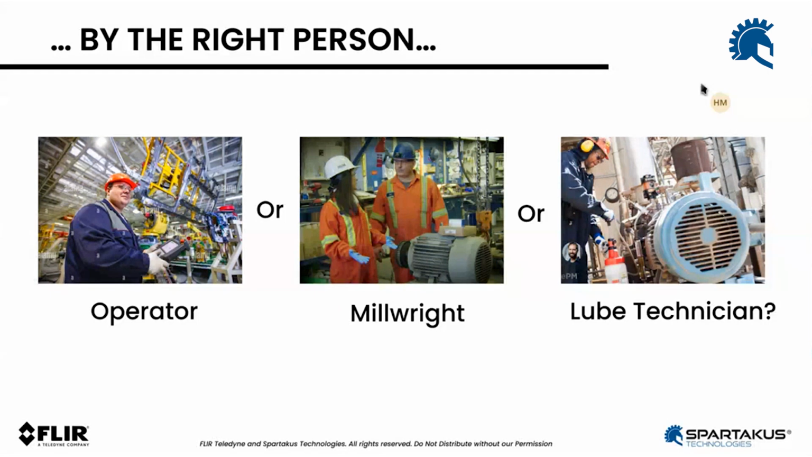Millwrights are typically a good choice for handling this type of task. They typically do condition-based monitoring routes. They do a bunch of tasks. So why not give them a camera and have them collect these temperature measurements? Loop technicians as well could be used as the temperature collecting people. So really, it depends on who's the best person to do it in your facility. It's about that, right? So I don't have a preference there.